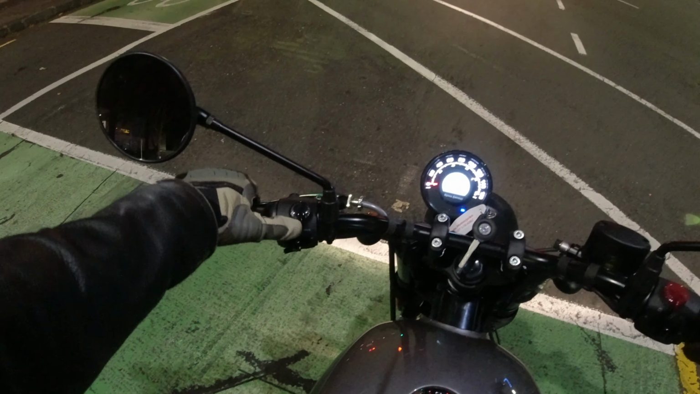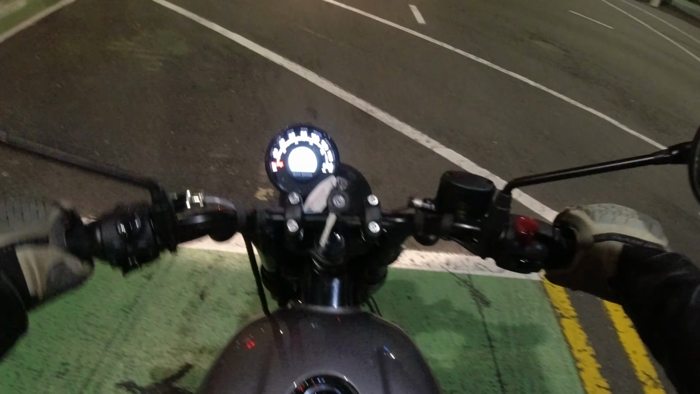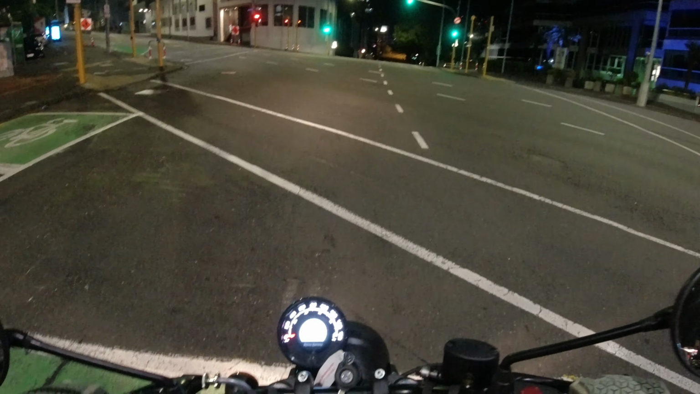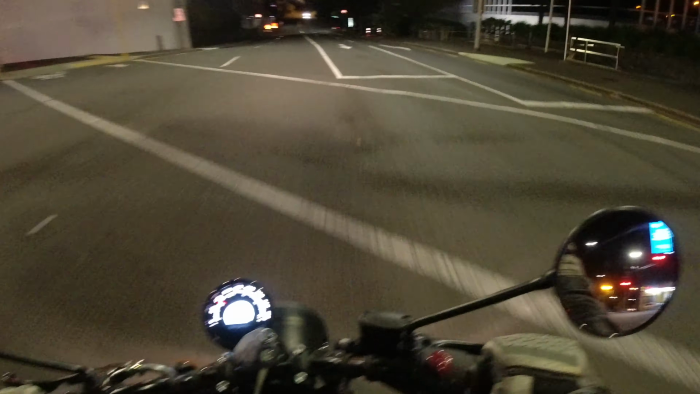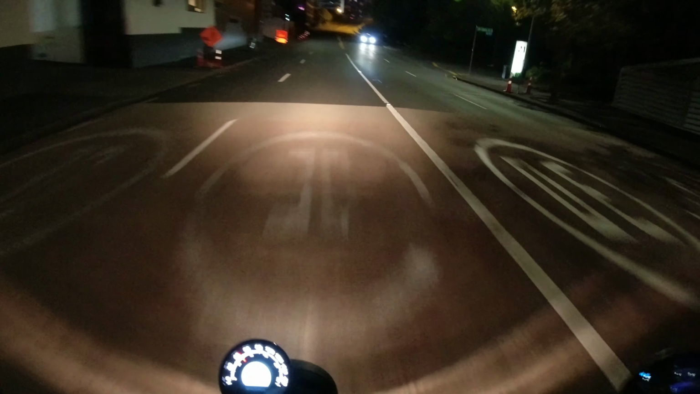On the switchgear you've got a passing flashy light or high beam. Lights are always on, since that's a legality thing. I've been looking forward to getting on this and heading home. Vehicle around, doing Huey up here. Hit the motorway.